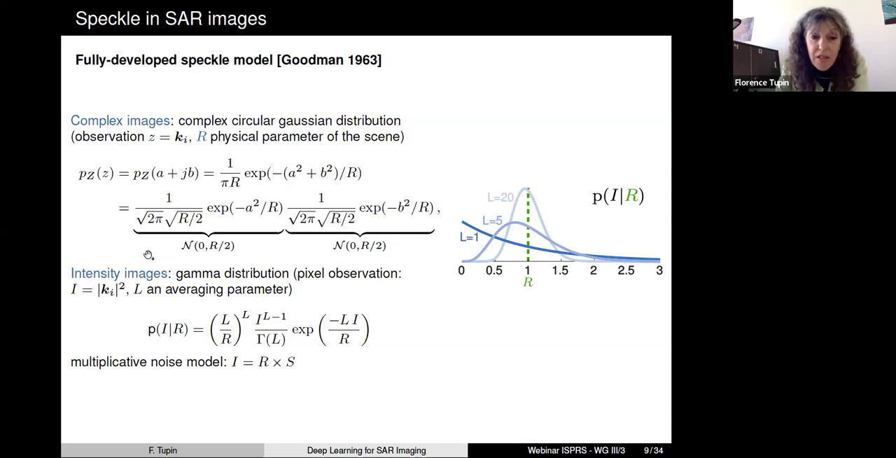And if you have an intensity image, which is just denoted by I here, you also have a distribution that will link the observation of the intensity conditionally to the reflectivity of your scene.